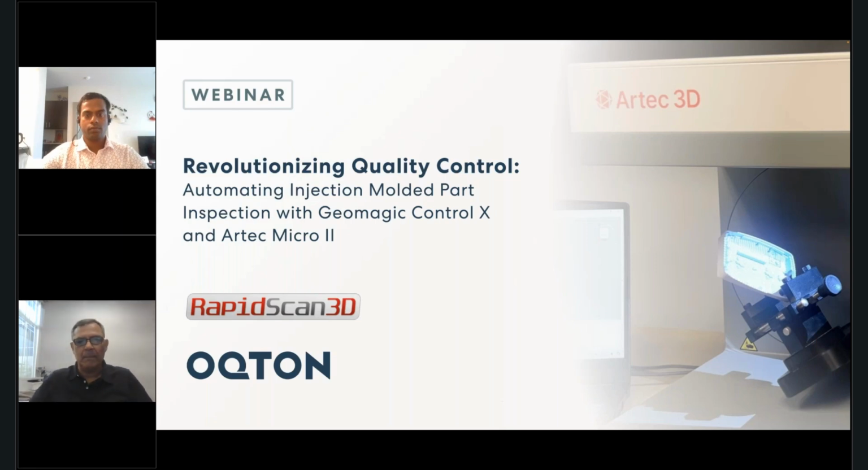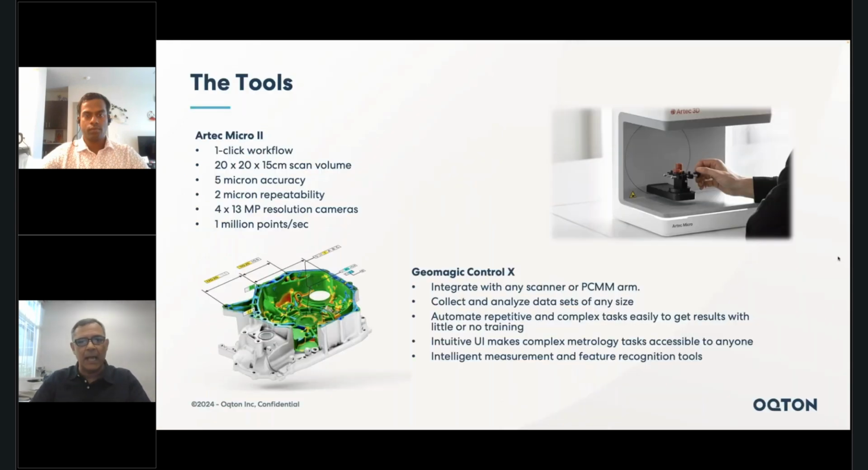Excellent. So my name is Rick with Rapid Scan 3D. I am an Artec 3D reseller. I'm actually an ambassador or a gold star reseller for Artec. And basically, we're going to go through the quick process of scanning an injection molded part with the Artec Micro. The part is about, let's say, 12 centimeters by 10 centimeters by about 4 centimeters thick. And we're just going to go quickly inspect this.